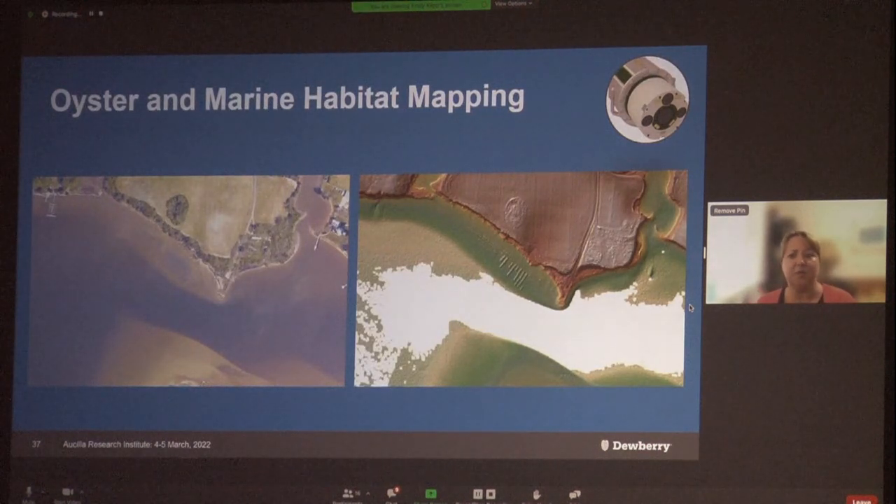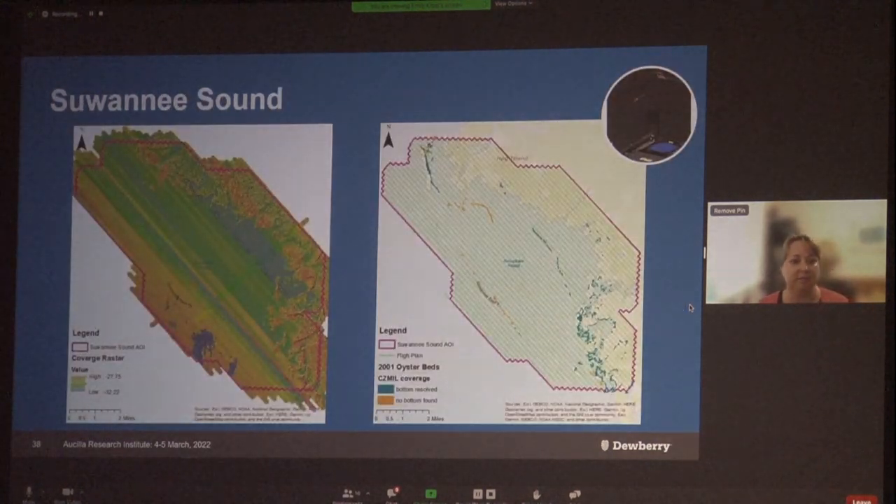And then something that we realized we were seeing in multiple LiDAR projects that we were working on, Topobathymetric LiDAR projects, were these oyster farms. So here's an example from data that was acquired for NOAA in Chesapeake Bay. So you can see that there's these oyster farms. This is imagery on the left and the DEM on the right. So with that in mind, in February of last year, we acquired Topobathymetric LiDAR with the Seasonal in Suwannee Sound.